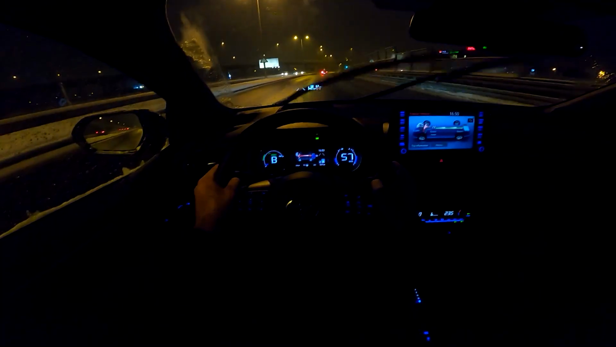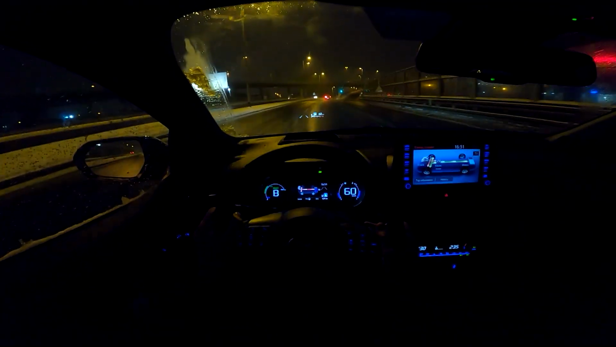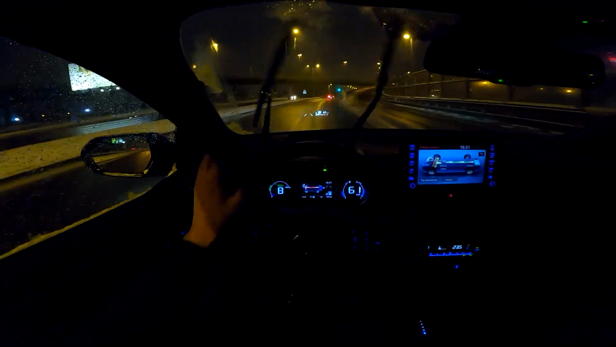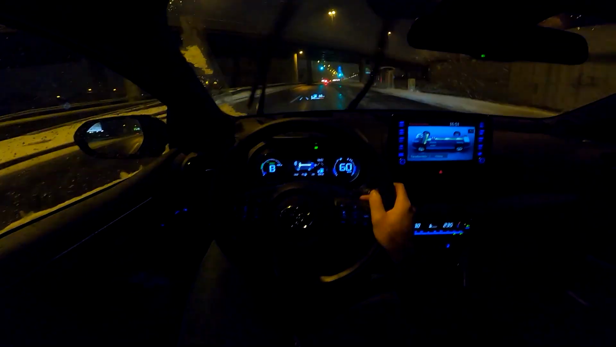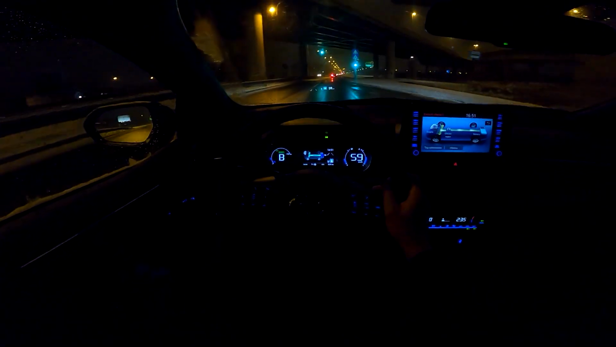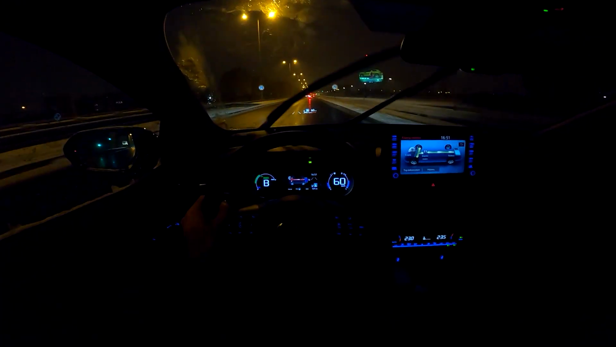And yeah, well, this is the layout that you have in front of you. I don't know if the camera is catching the 10-inch head-up display which you get in this Premier Edition. Definitely a cool feature. And I want to compliment first of all the driving position, because you sit a bit lower than on the predecessor, and also the steering wheel is closer to you.